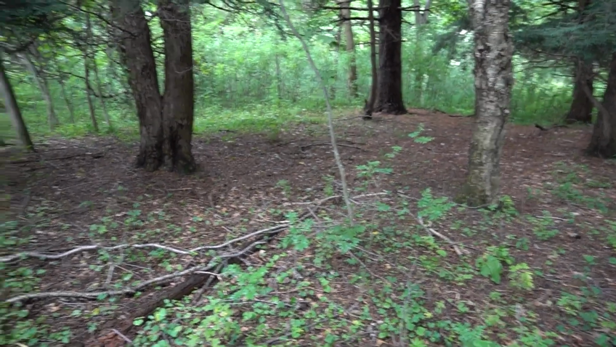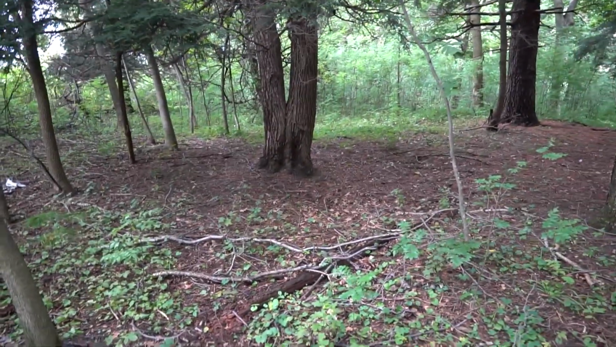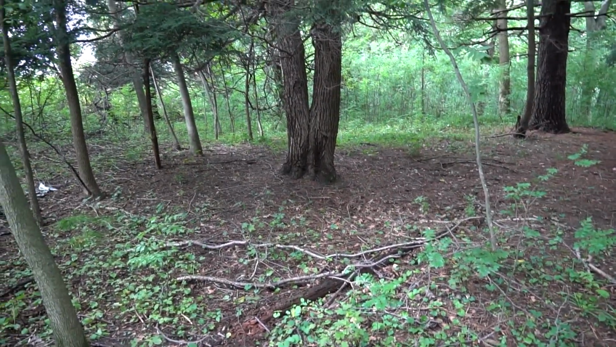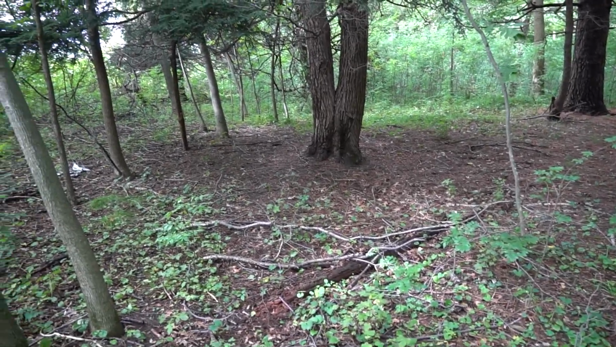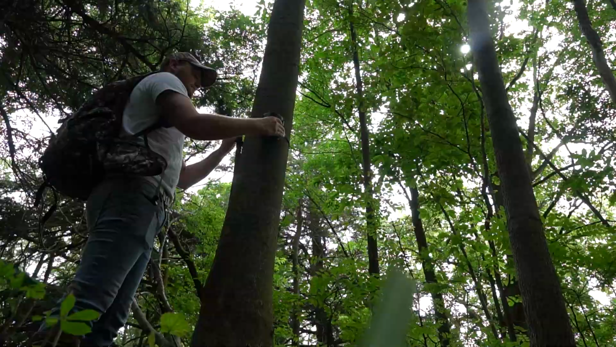So I'm actually gonna hang this camera right on this tree here, and face it towards this intersection and see where these deer are moving. So they're not over there. They got to be turning somewhere here. So I'm gonna set this camera up here and see what we get.